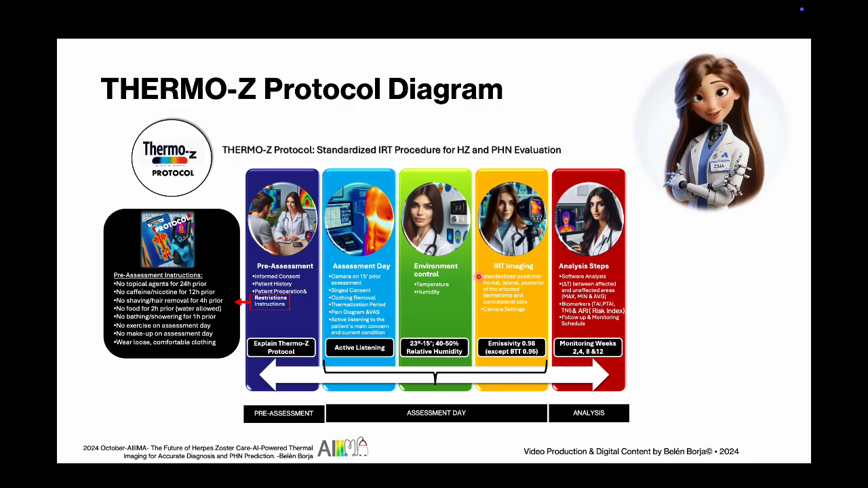Don't forget, we always turn on our cameras 15 minutes before assessment. Our high-resolution infrared camera captures standardized images of the affected dermatome and its counterpart on the unaffected side, with the emissivity dialed into 0.98, or 0.95 for facial. Don't forget that active listening is the key for diagnosis success. Understanding our patient's main concerns and pain areas, indicating pain scores through VAS diagrams, is really important, as well as taking the right infrared images, setting the stage for a truly personalized performance.